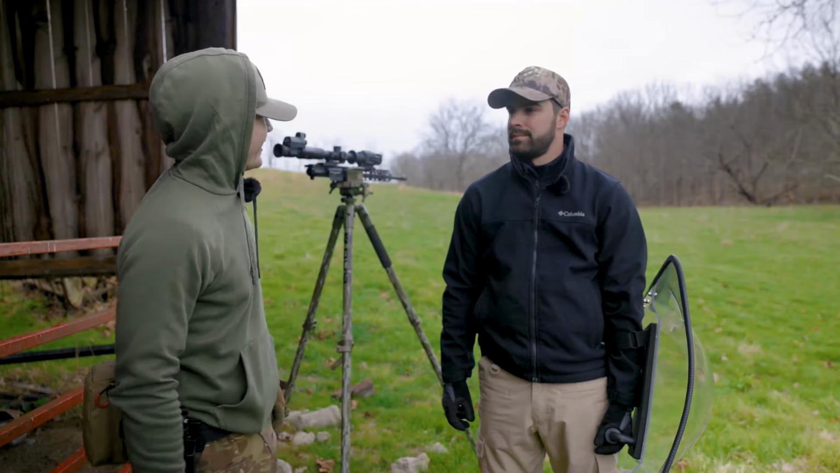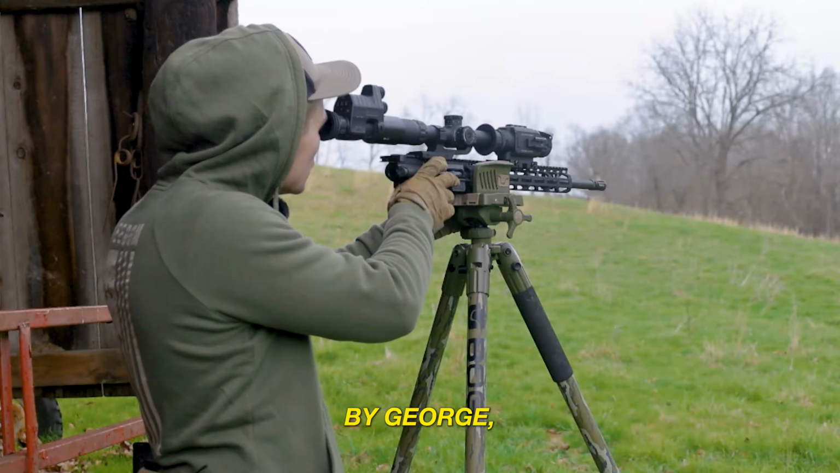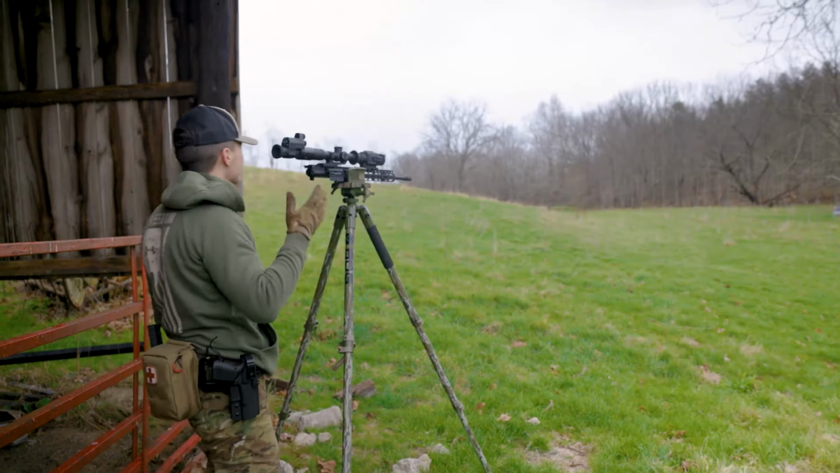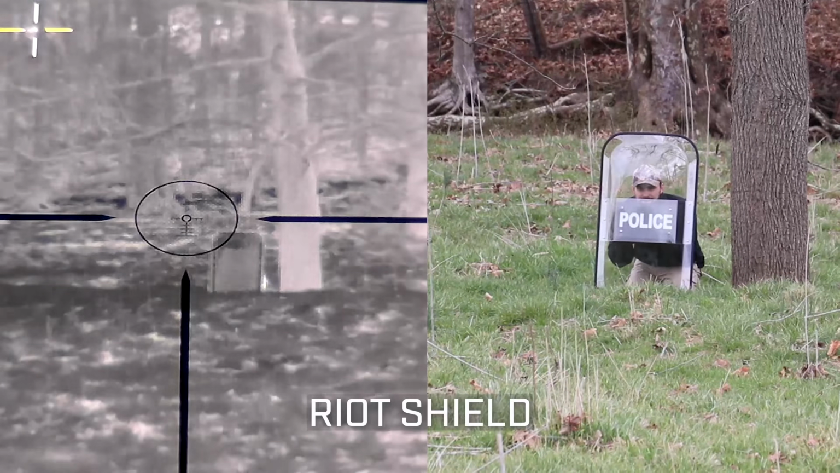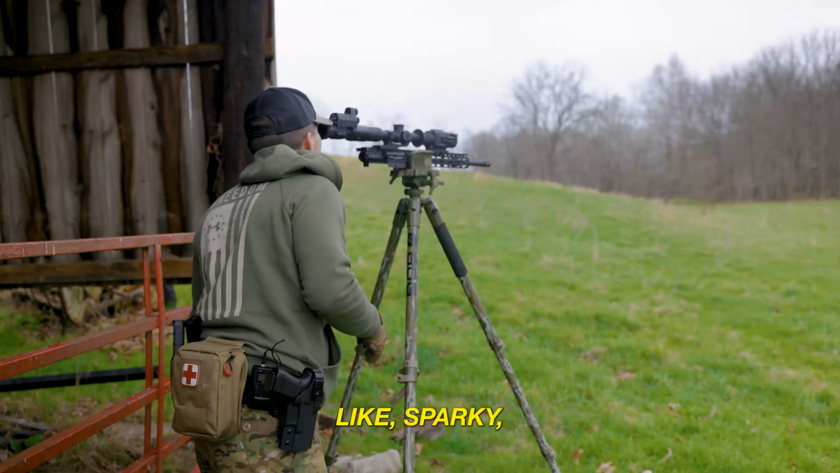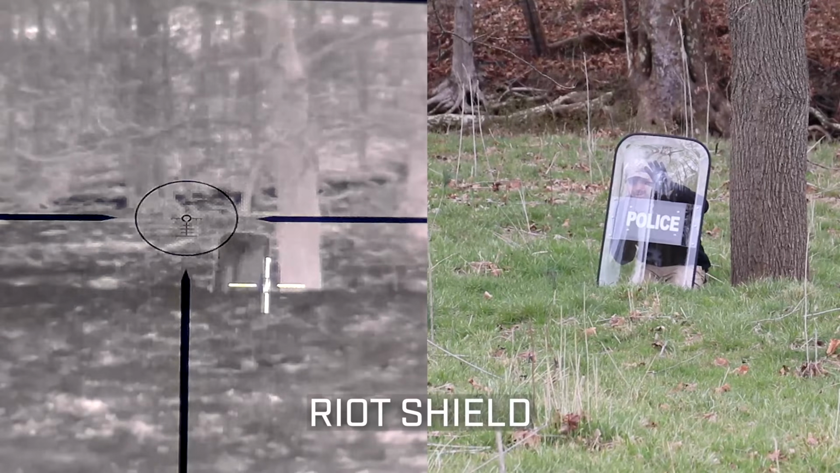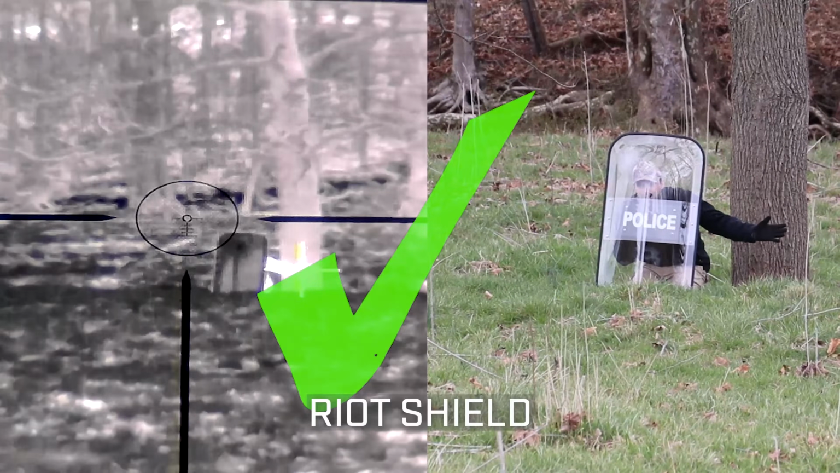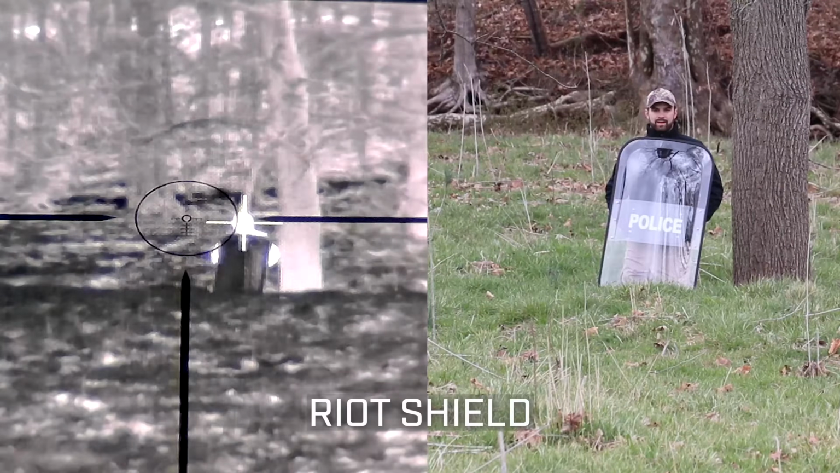So we're going to see how it works. Sparky, make a walk down there and we'll see if plexiglass does it. Plexiglass. Yep. By George, I think we've done it. Well, old Sparkles is out there. He is hiding, and the riot shield is doing the absolute best I think I've seen. Yeah, it is perfect. Sparky, put your hand on the riot shield. Oh yeah, brilliant. Brilliant. All right, turn it sideways and hunker down as low as you'll go.